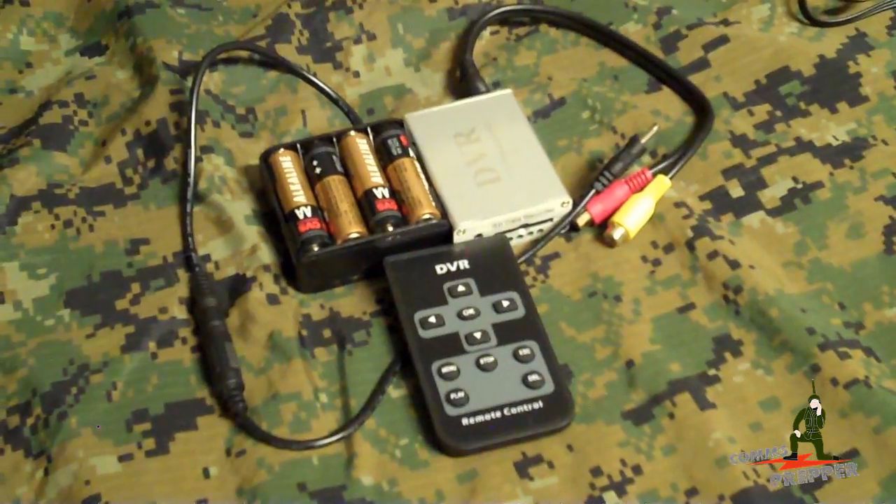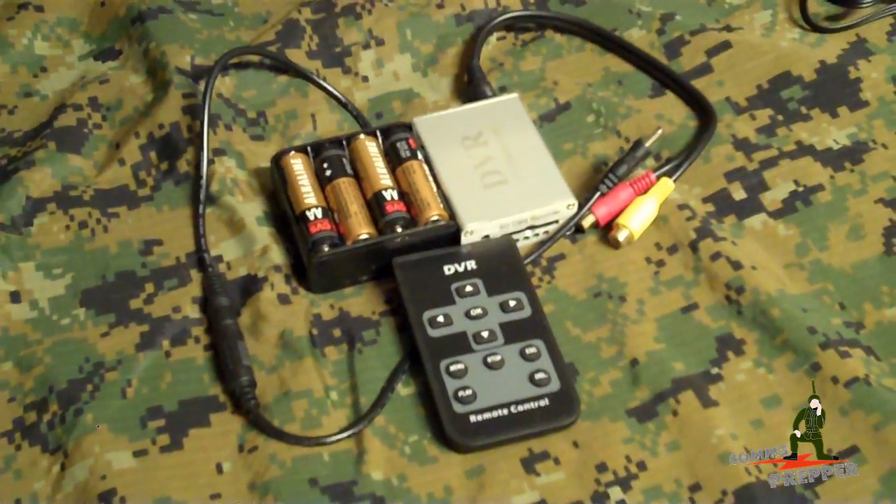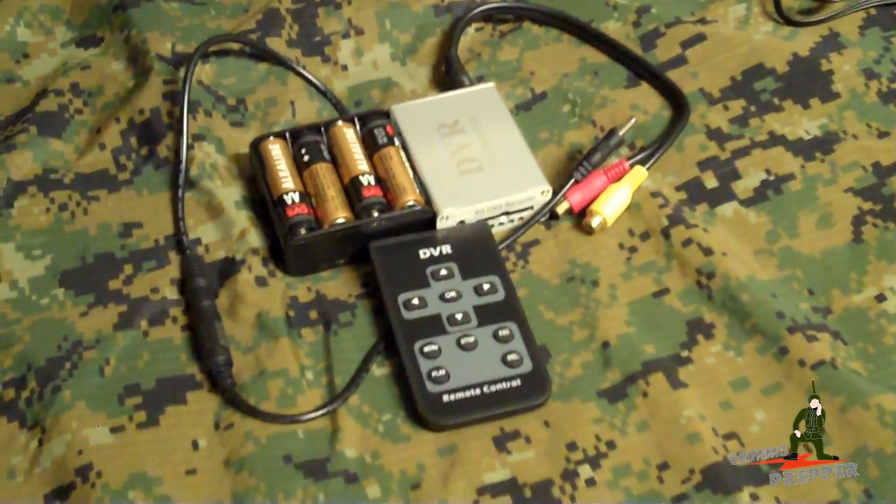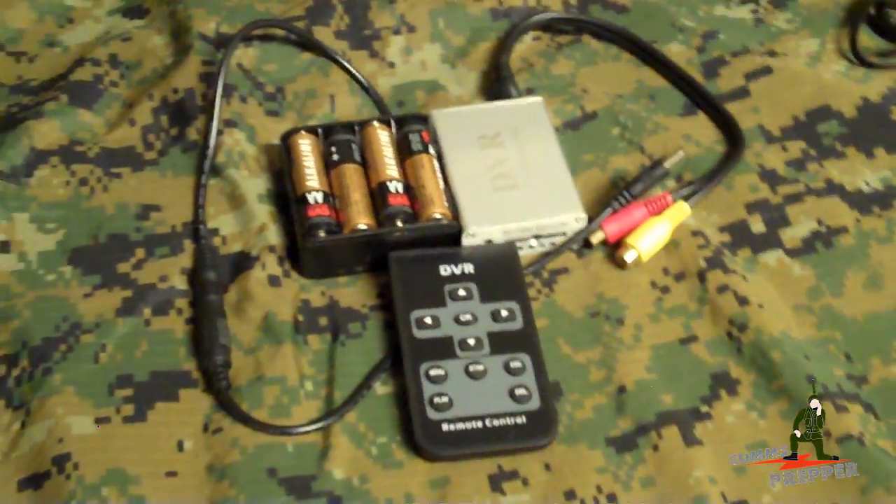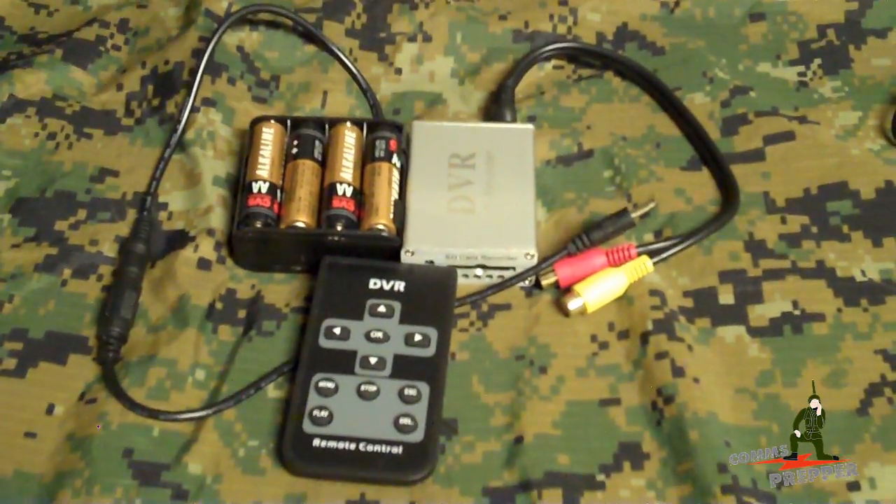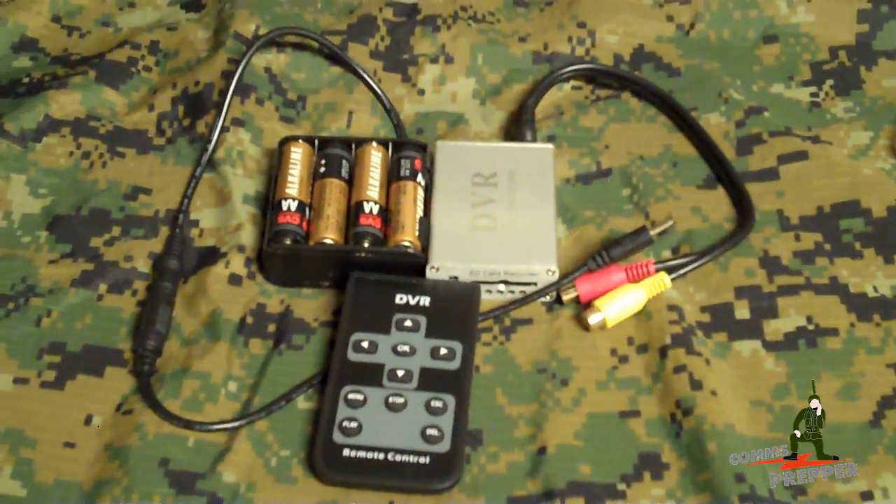So I would try to make videos to put on the channel here and get back to the house and find out it wasn't in the record mode or the resolution was wrong, and there's just so many buttons on the top of the remote control and features in this unit, you really don't know where you stand when you're trying to set this up in the field. So this unit didn't work out.